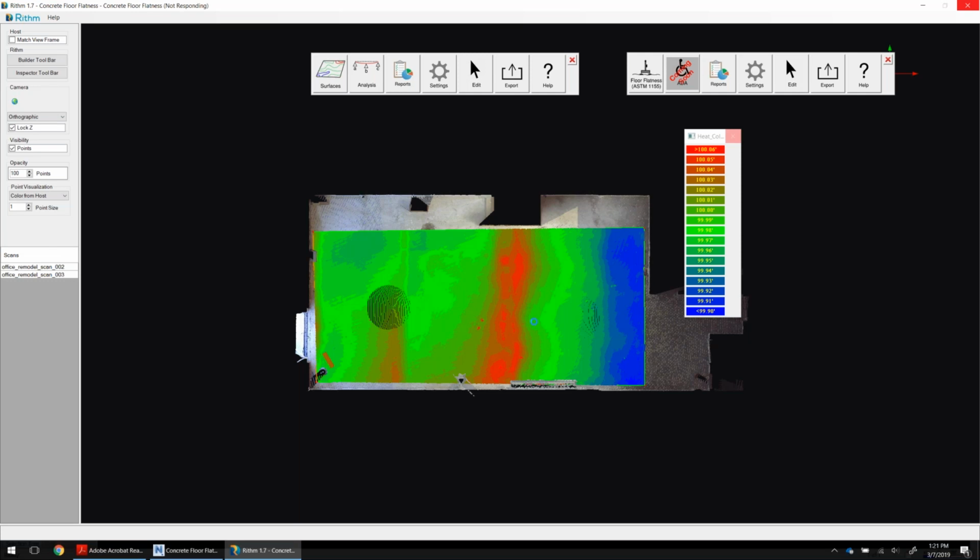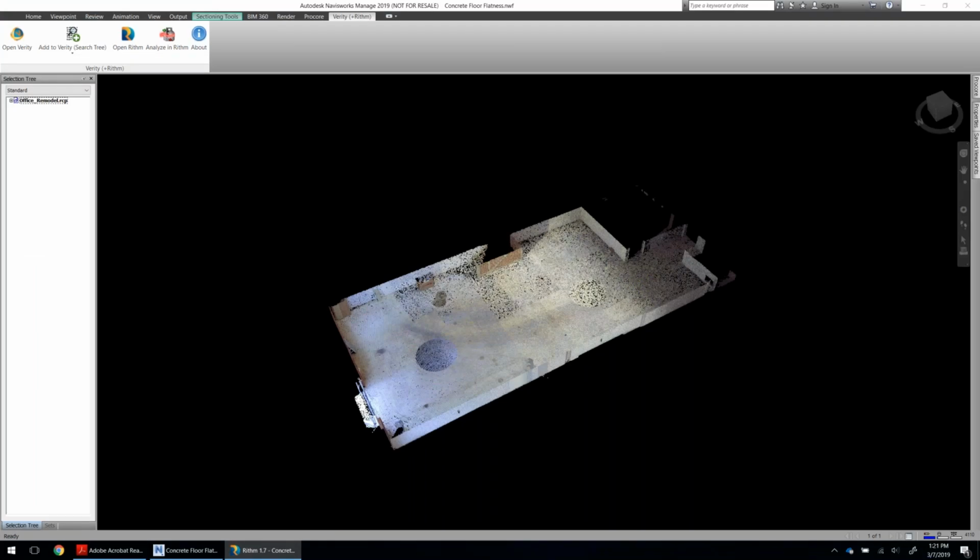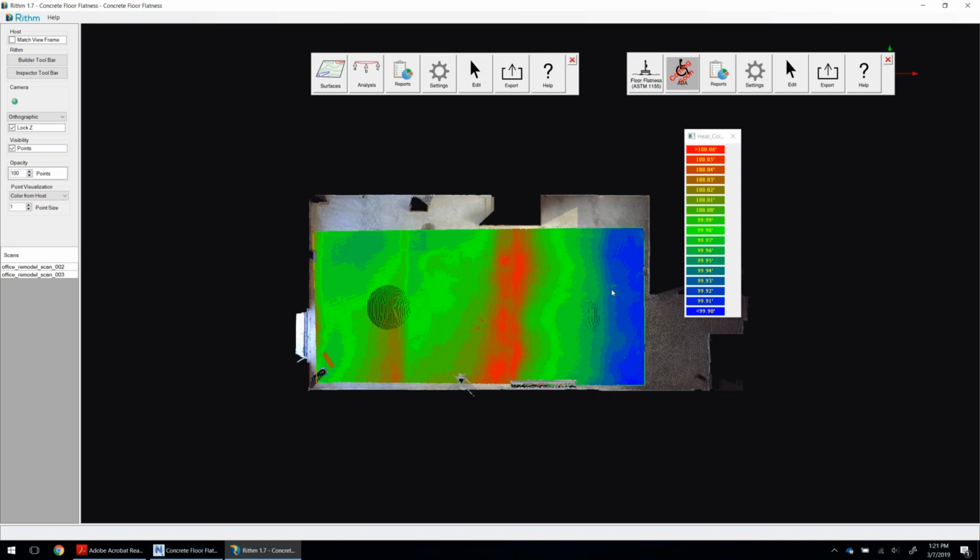What we can utilize this information for is the wet concrete workflow that Kelly was talking about: very quickly take the scan of the floor while the concrete is still wet, visualize the high and low areas, and then instruct the people screeding the concrete where the high and low areas are. Then scan it again and analyze it again, and continue that process until the required flatness has been met.